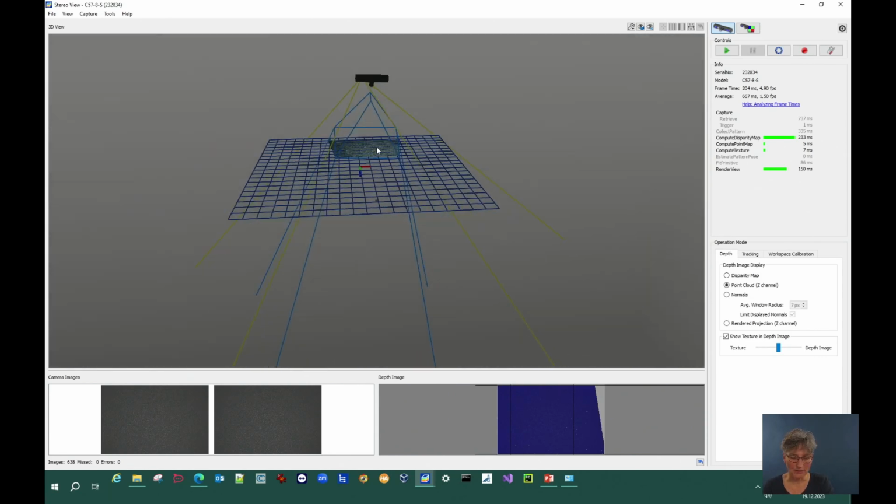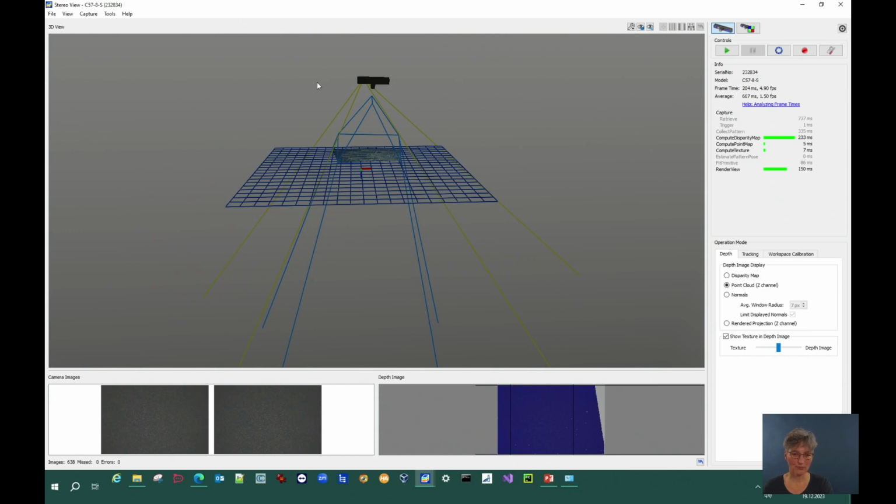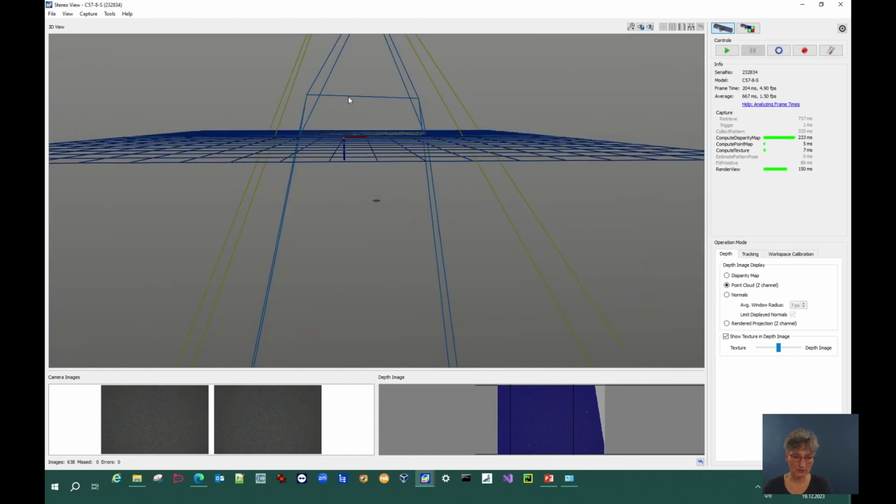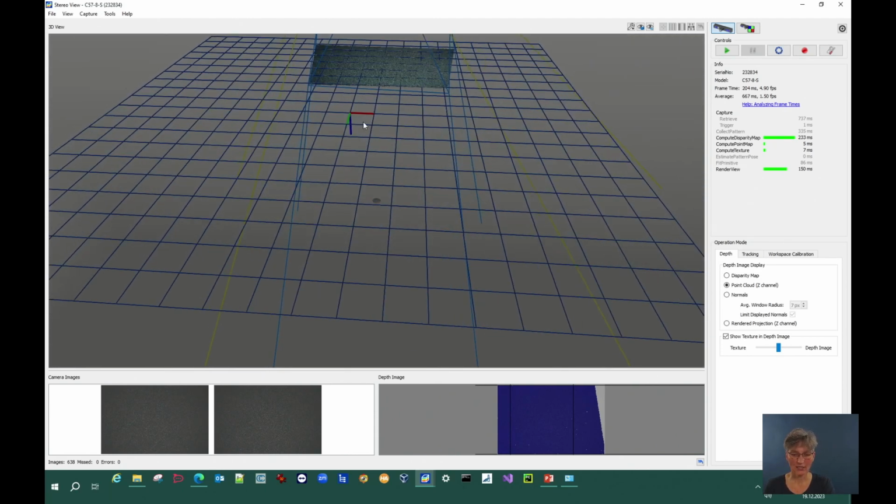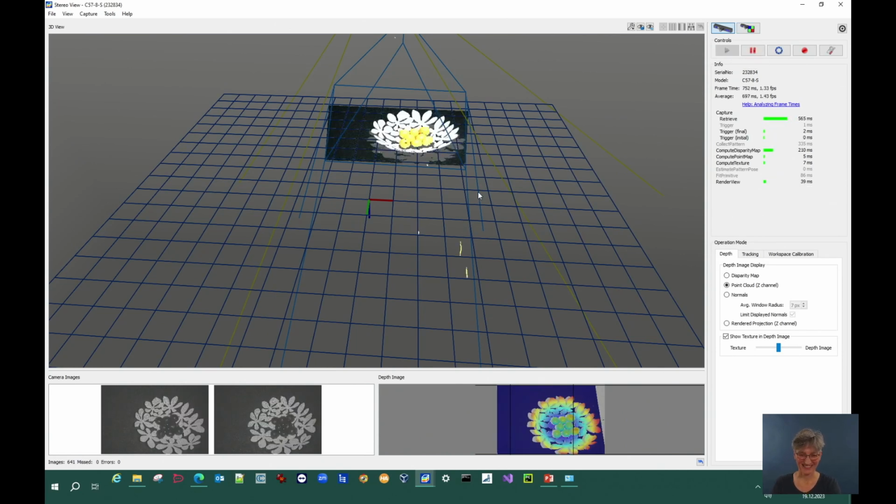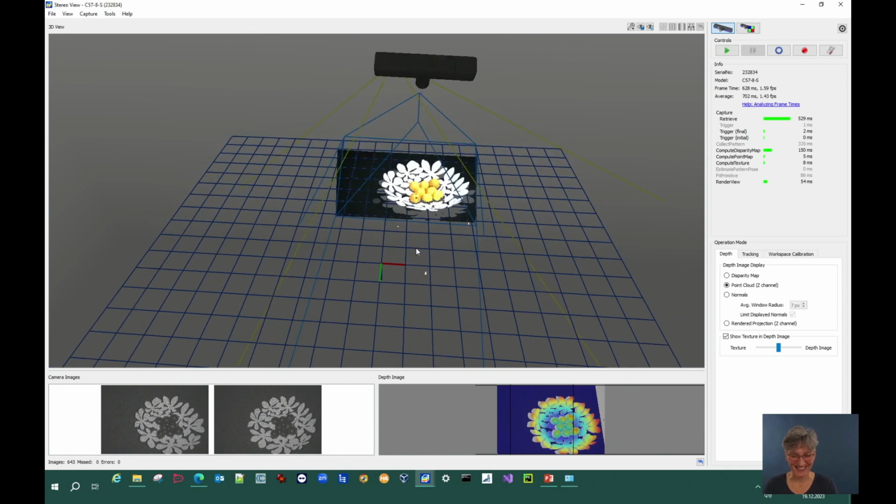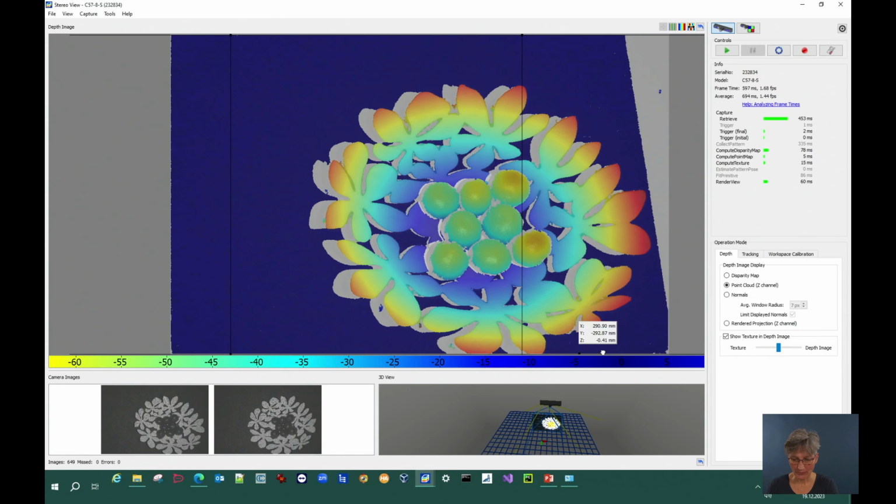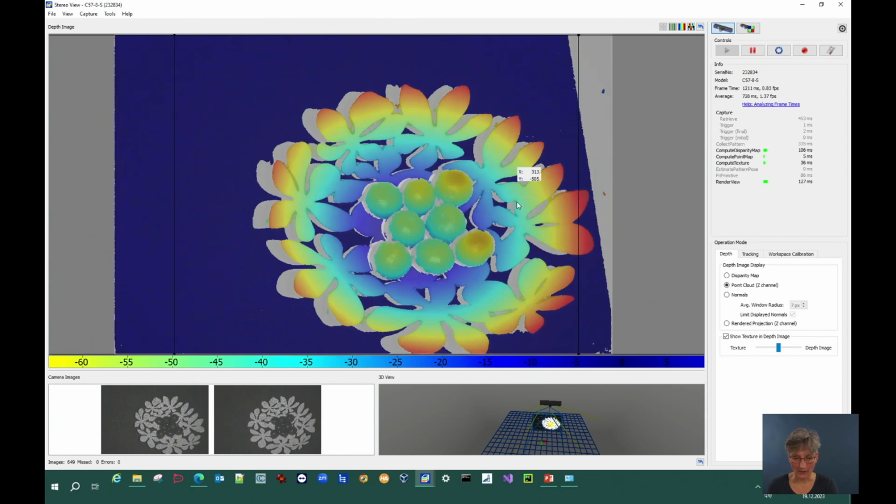So you see the grid moved from the camera to the floor. So here it's nicely aligned with the floor. And if we put the object back again, it's magic. Just in place. Then I go to the depth data here, and you see here the Z value is around 0.